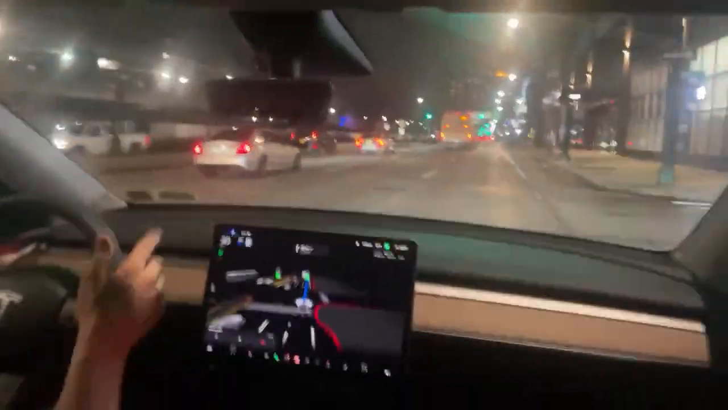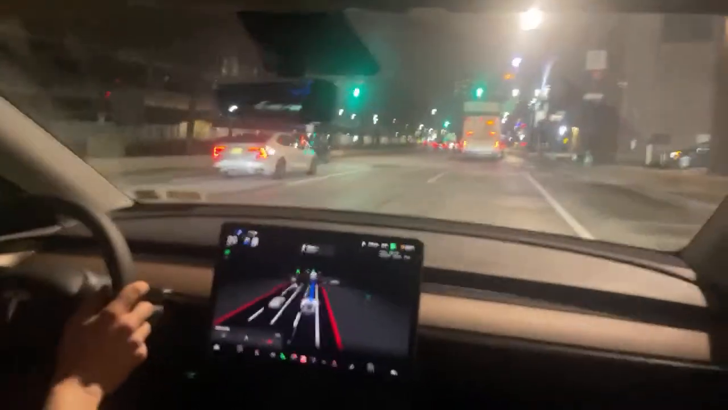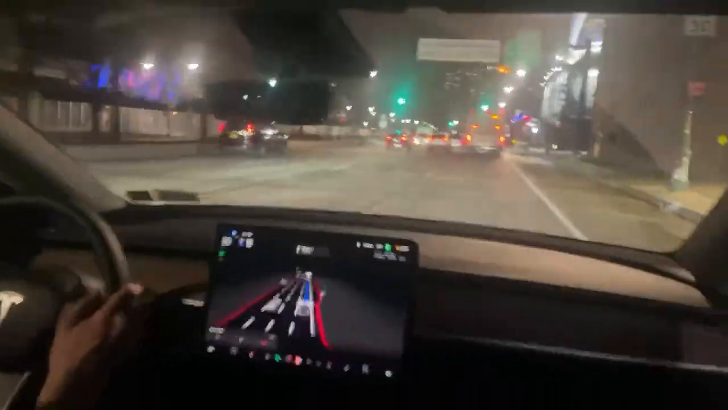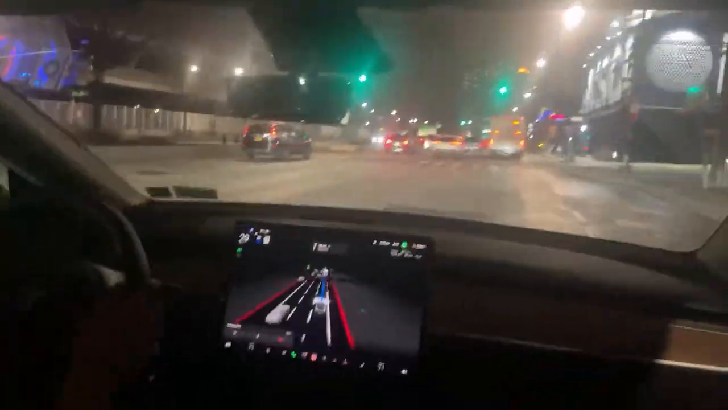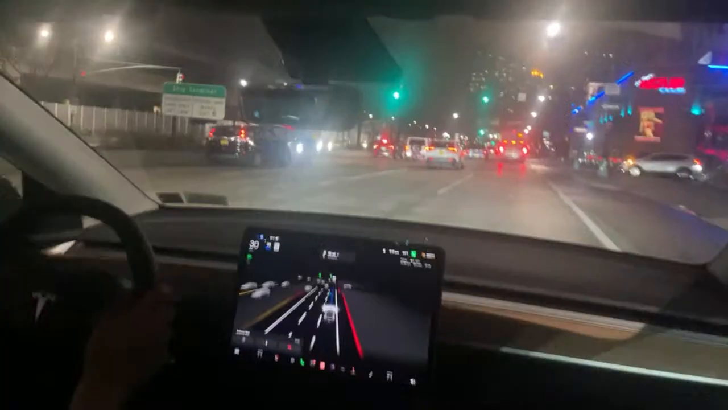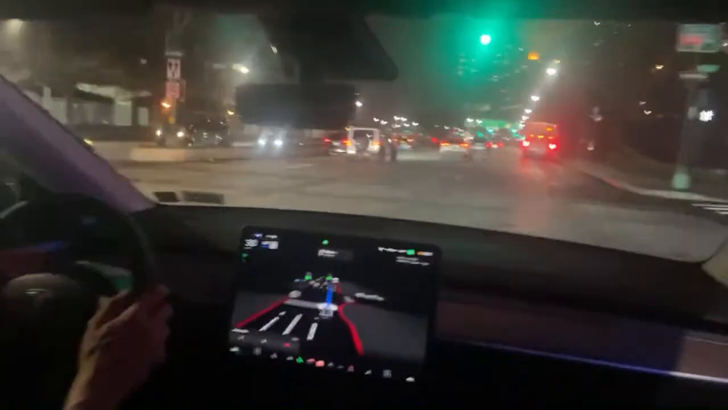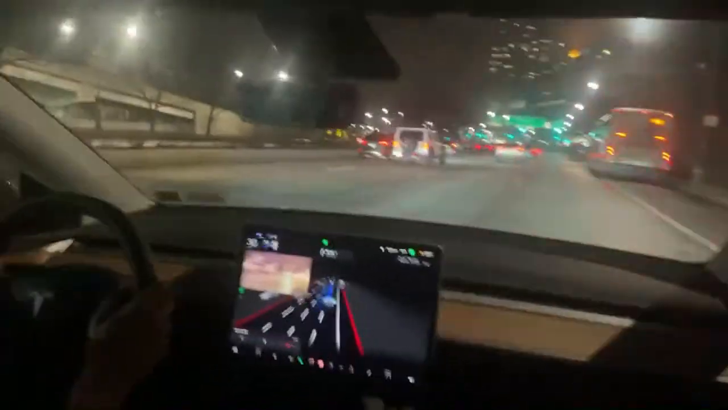So it says 30 miles an hour. The speed limit sign is 30 miles an hour. I think it'd be nice if I would go over into the lane to the left, but it's just chugging along in the right lane over here, getting close to the highway. It should want to take the left lane on its own, but I see it's pretty clear. So I'm going to hit the left blinker down, and that's basically giving it permission to go into this left lane.